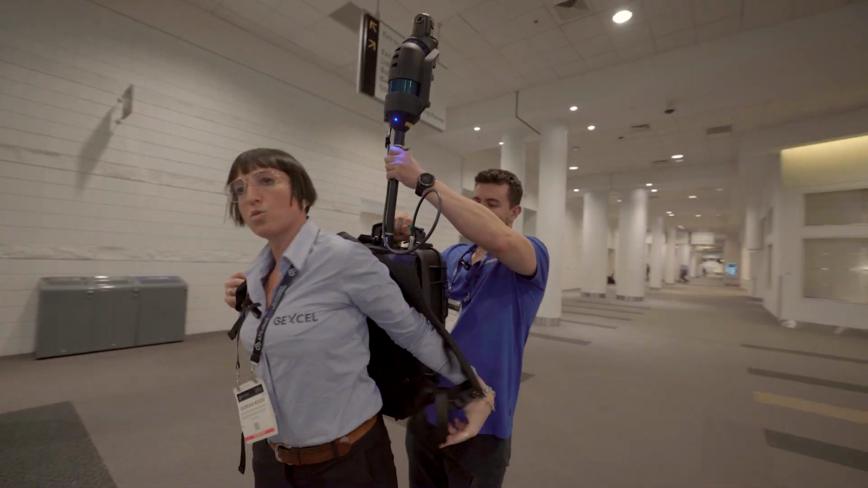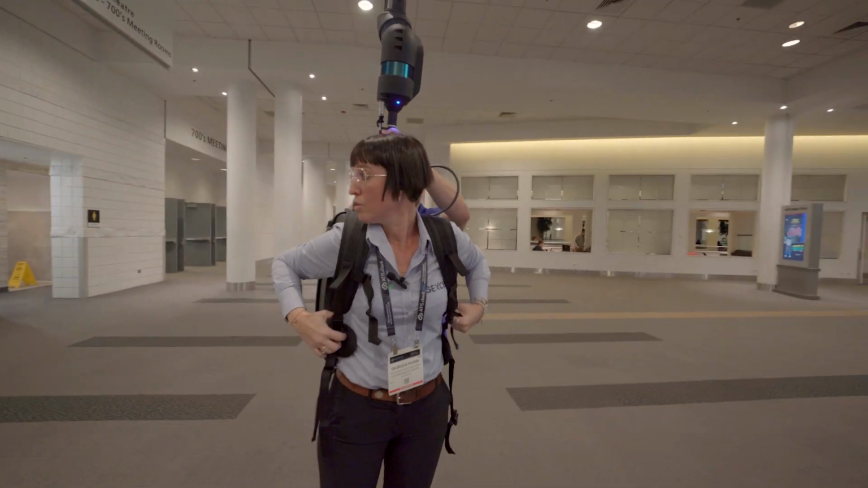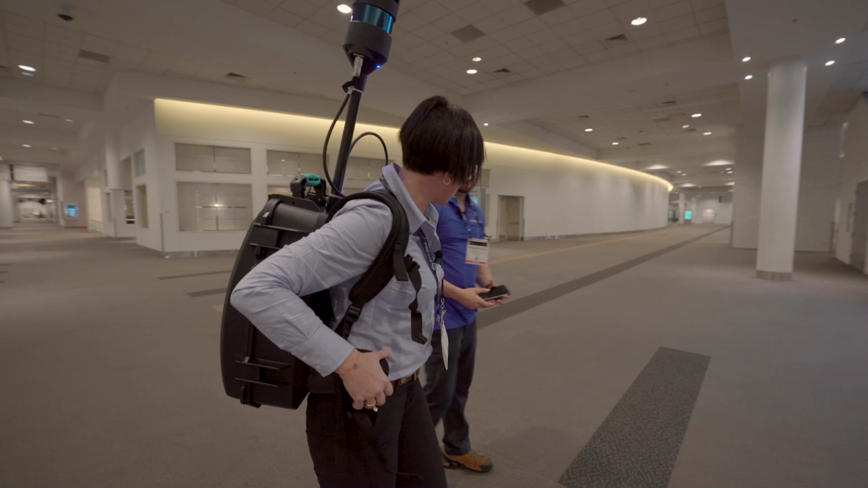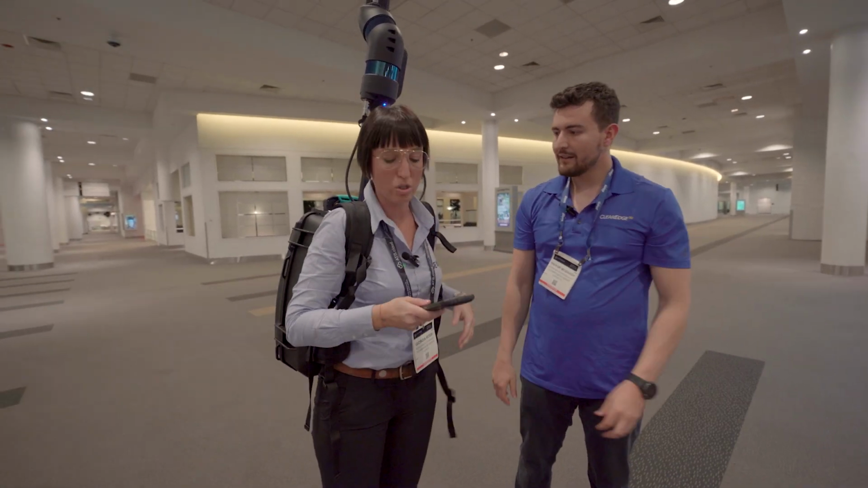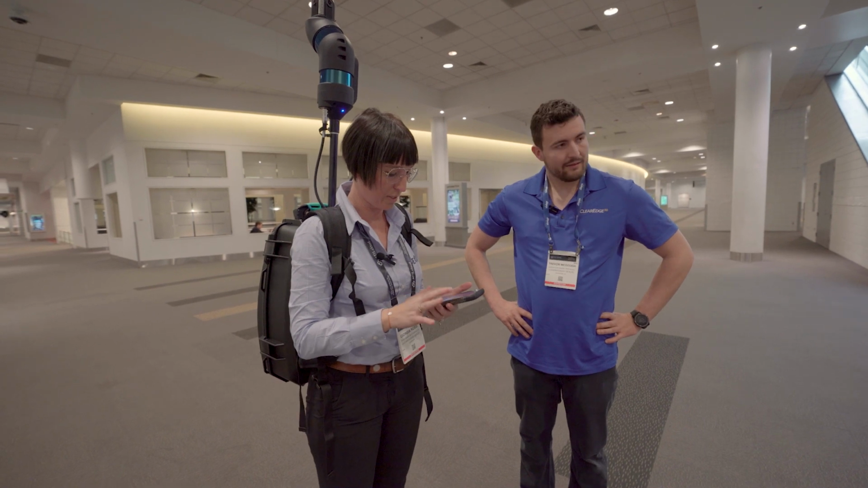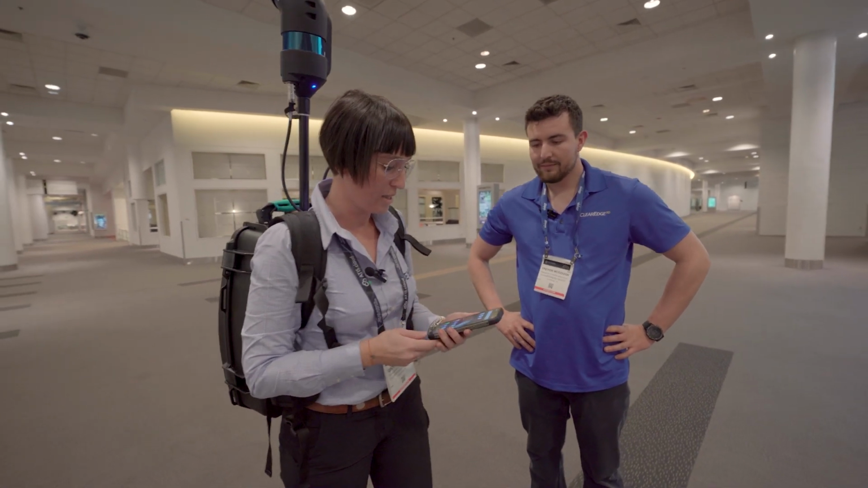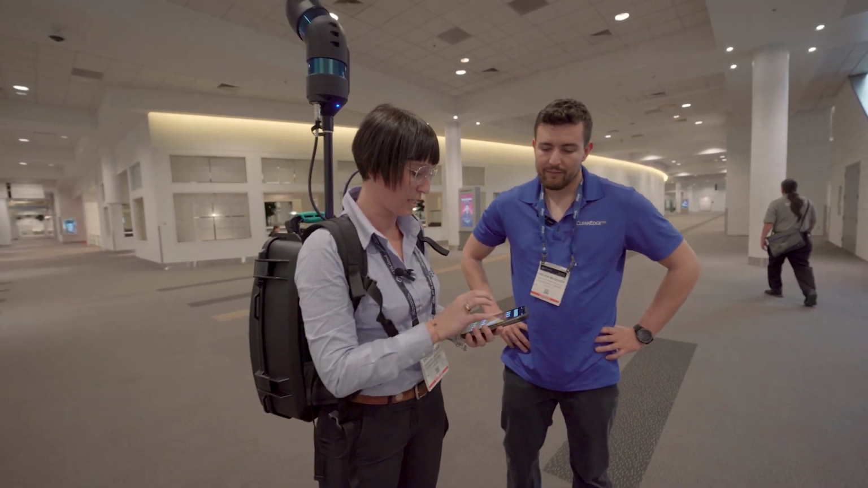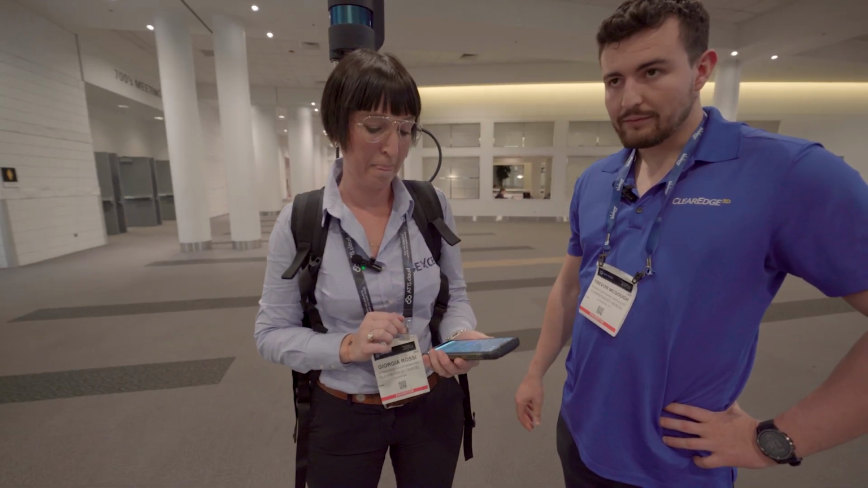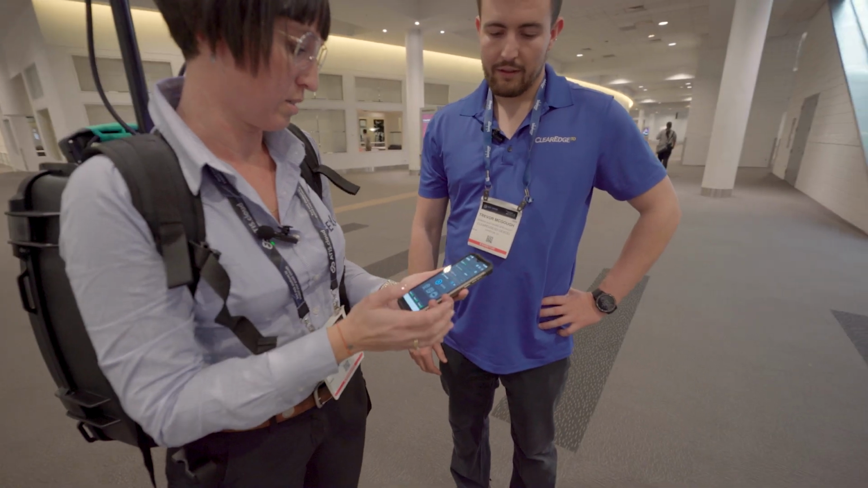It makes it a little easier having a helper. As we have already mentioned before, we don't have to make any kind of calibration or initialization procedures, so just a few seconds for the warming up, and we are ready to work. On the personal digital assistant, we have the application here to start.